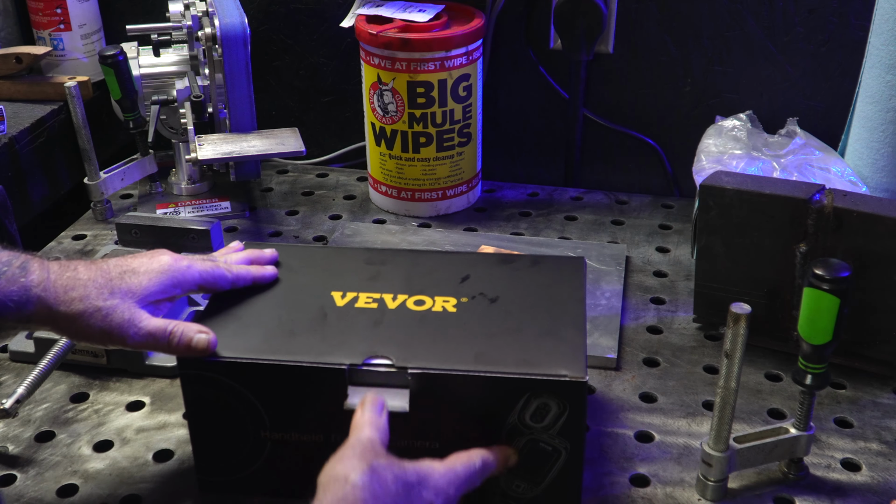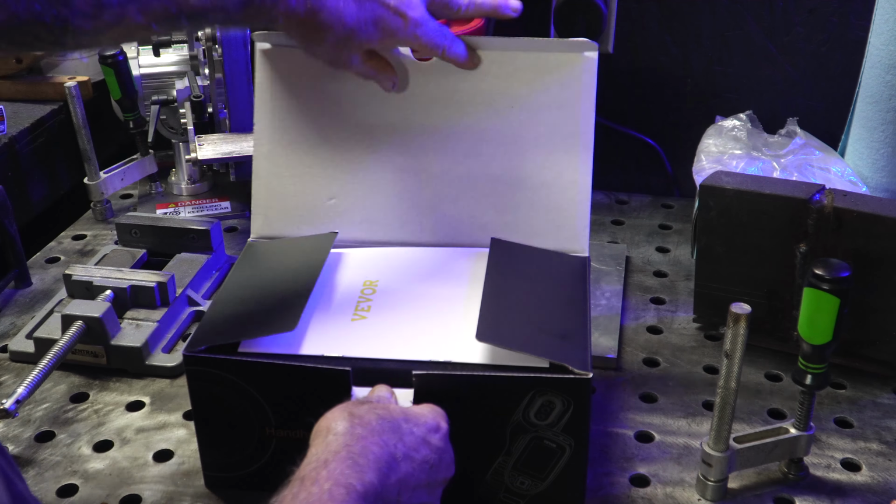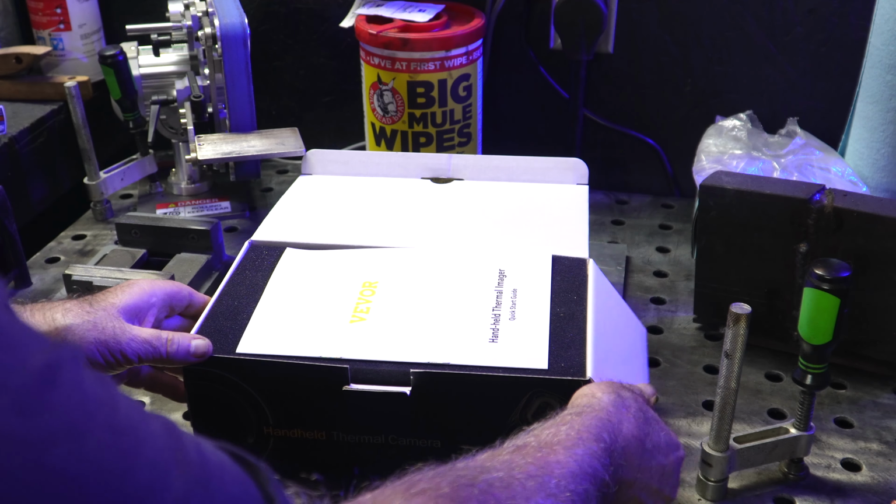And I'm going to show you how it will make your job so much easier on different things, and who all uses these, what kind of trades use them, and things like that. So let me show you what's in the box and we'll go ahead and get started. Now, I have already been playing with this, but I just put everything back in the box so I can show you how it came.